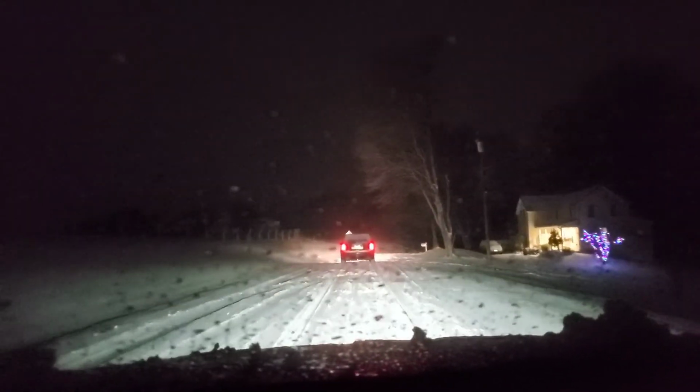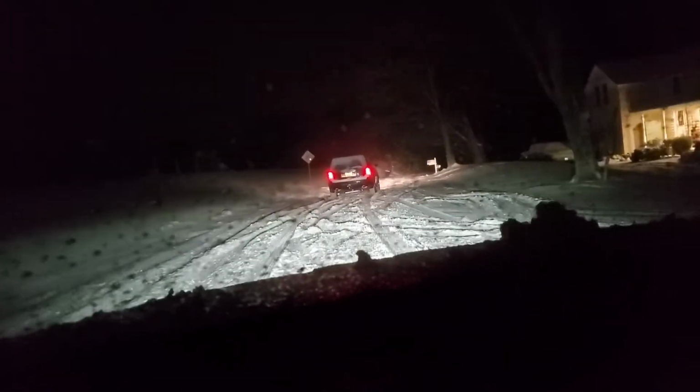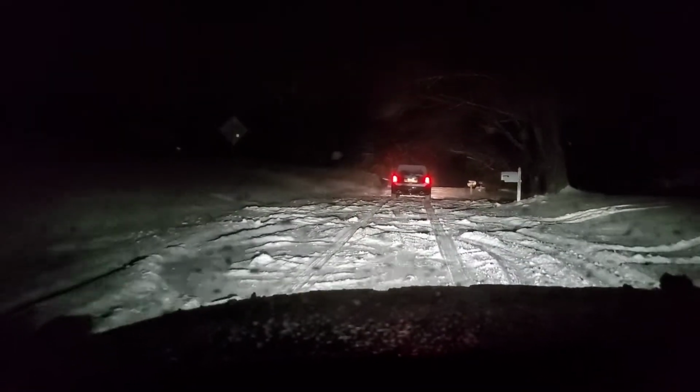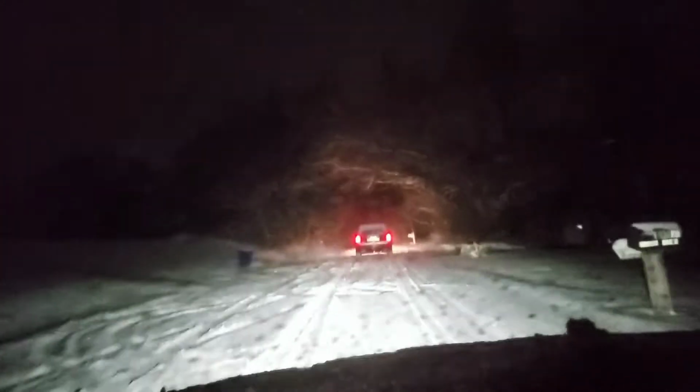This is a country road. Look, slippage. People have gone round and round over here. Somebody must have applied some brakes. You can tell.